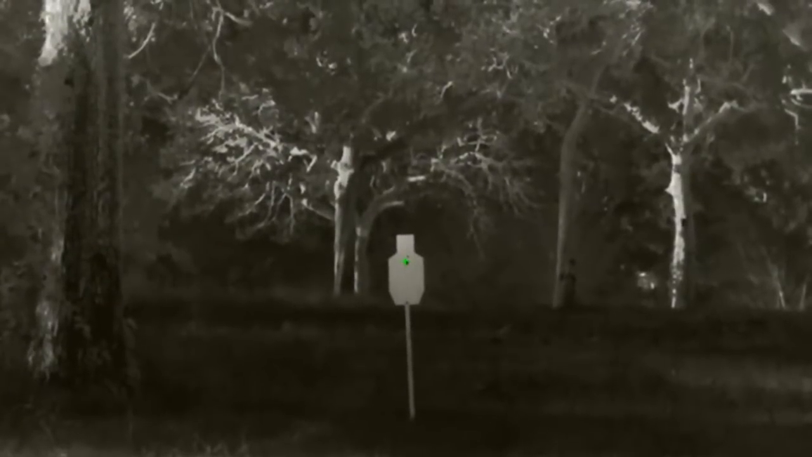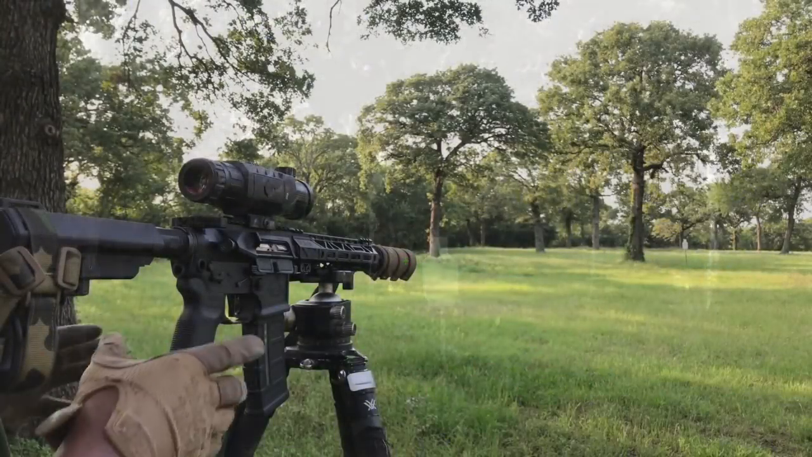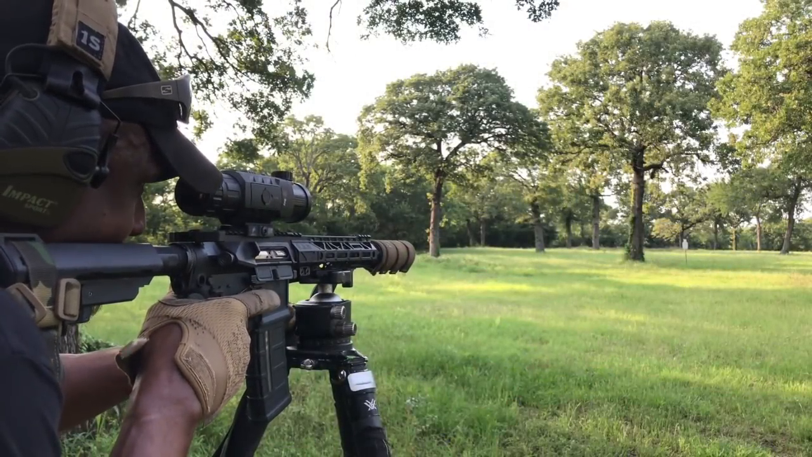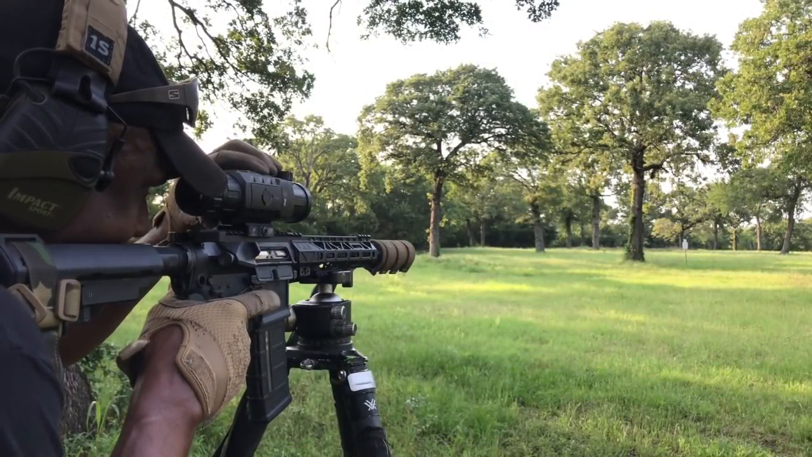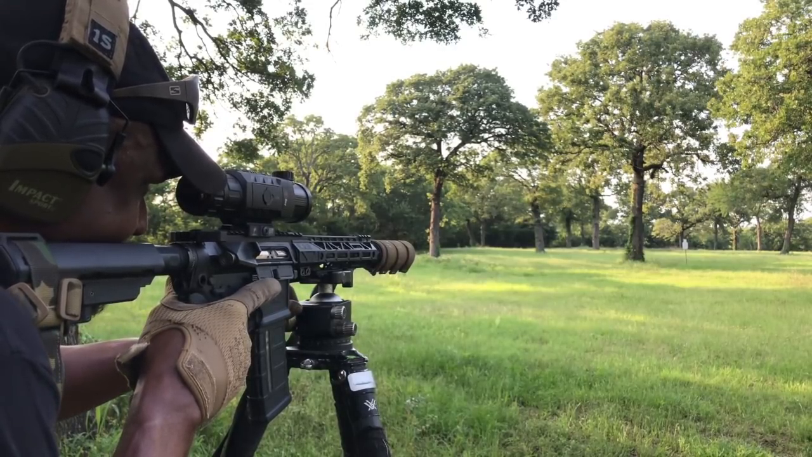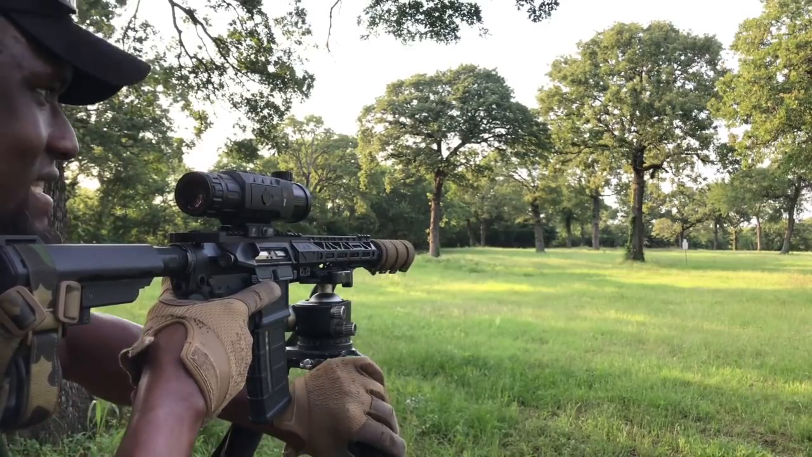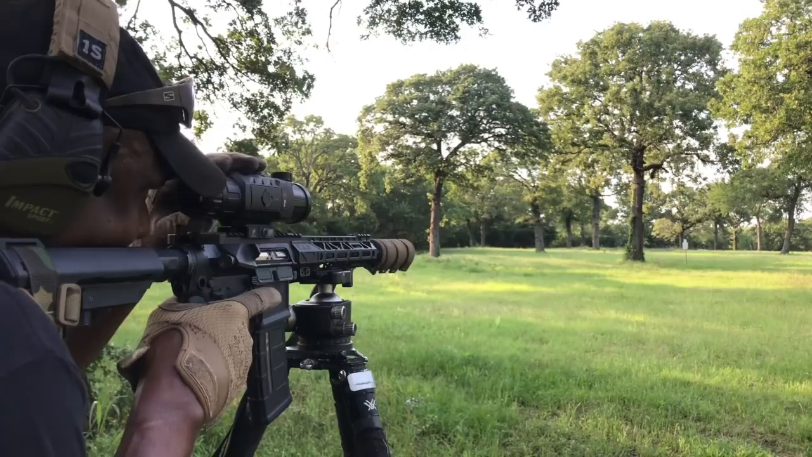Just above it to the right. I'm going to take one more shot. Okay, guys, I made that adjustment. I'm not messing with the windage, but I made my adjustments on elevation. It just needs to come up a hair. I'm going straight for in between those two bolts. I can't see them, but I got a general idea of where they're at.